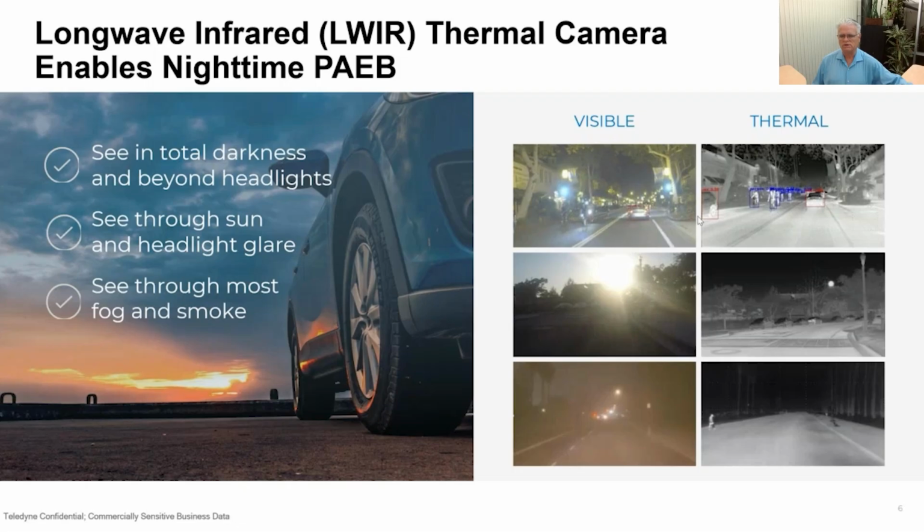The thermal camera is not impacted at all by the light from the street lights or the headlights. So you can see that it's very easy with a thermal camera to pick apart the scene and distinguish the bicyclists that are riding along the road. You detect vehicles, and really you have a whole lot of information about the scene from the thermal camera.